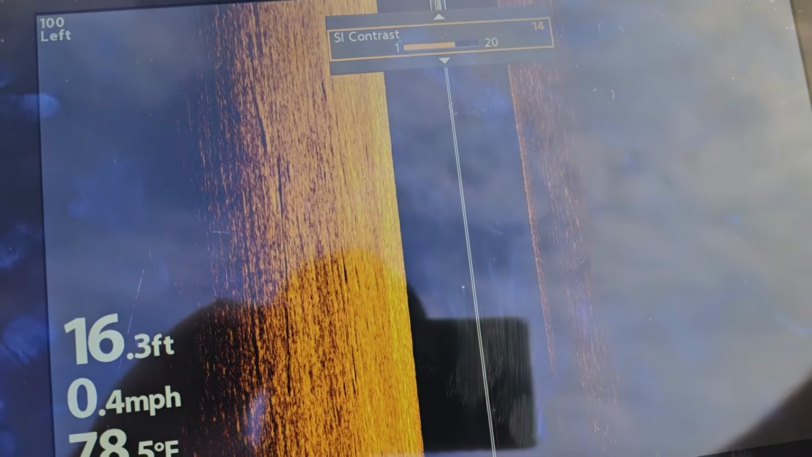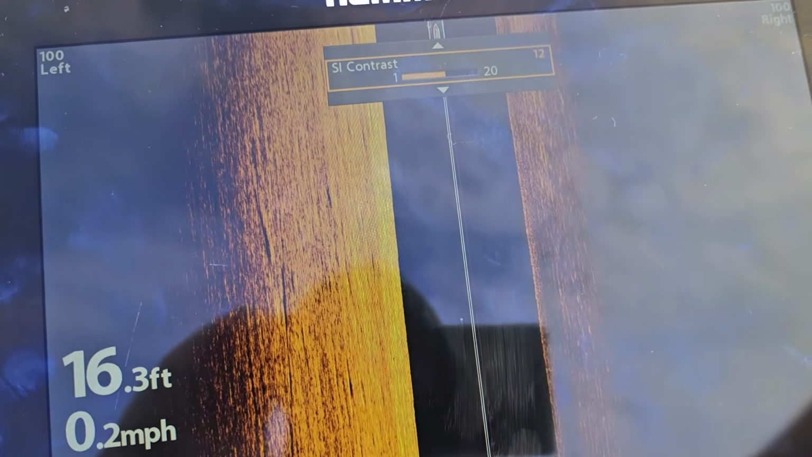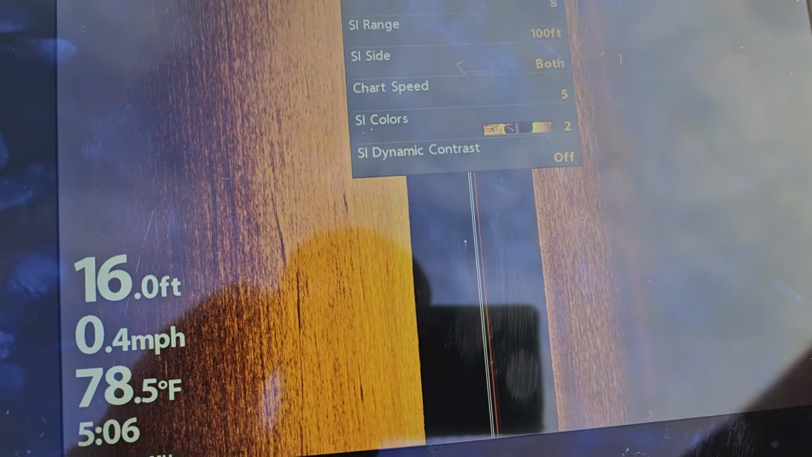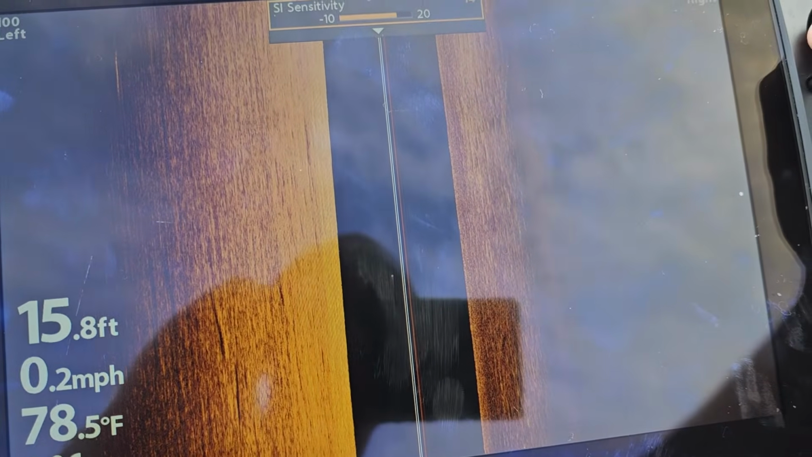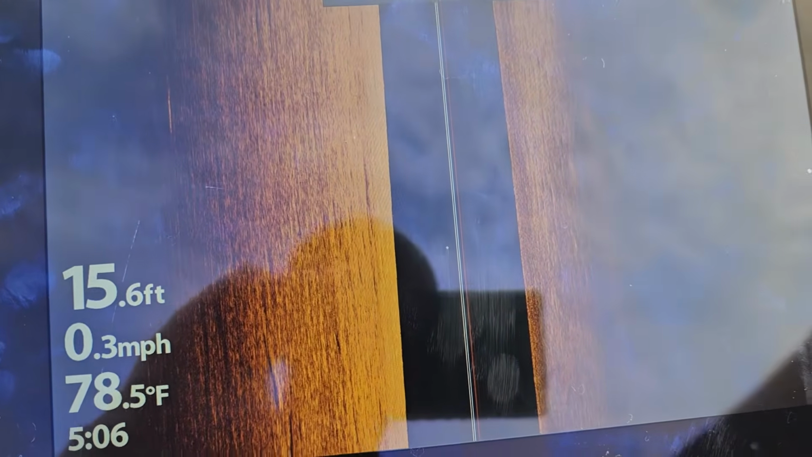And you can kind of see it makes things darker, and if you have a fish, it kind of makes it stand out a little bit more. I like things to be a little bit brighter. For whatever reason, I just prefer that, so I leave it on about an 8, and then I have my sensitivity pretty much maxed out. When you bump your sensitivity down like this, it just kind of depends. You just have to fiddle with what you want. But a good range to start out at is 10, 10.